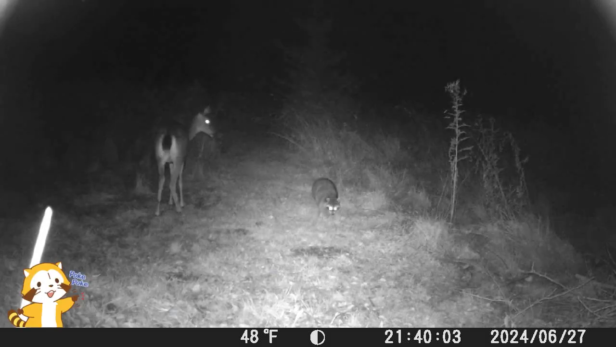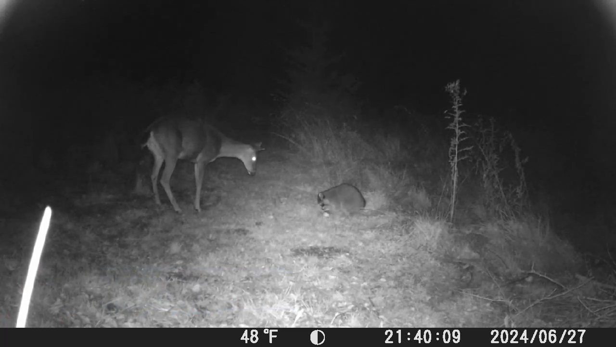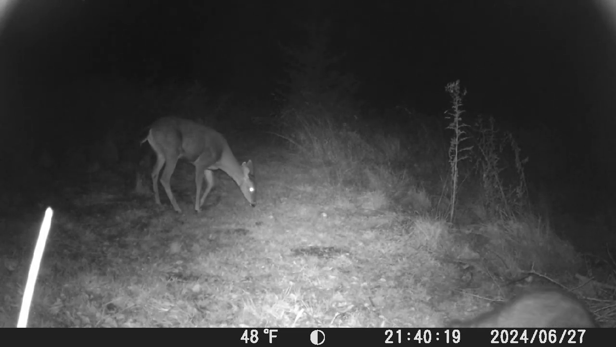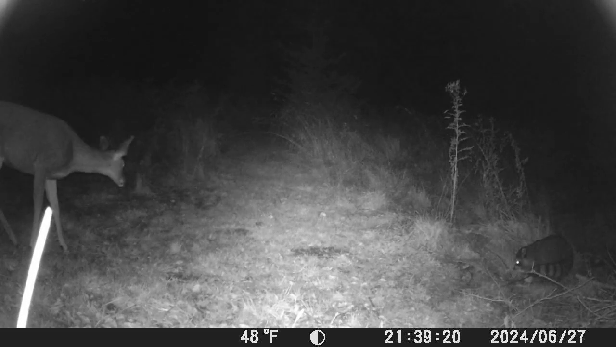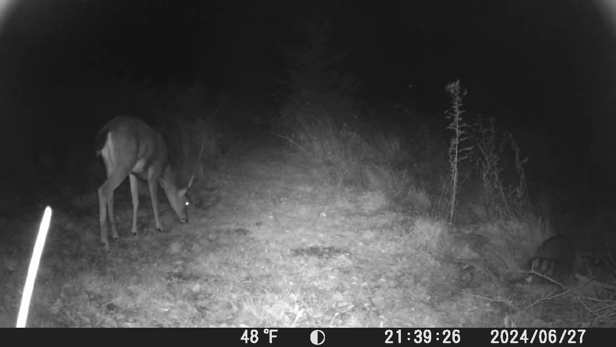So I caught this here about three, four weeks ago. The raccoon and the deer were hanging out together. So coexistence is possible, as you can see there. I thought it was cute to see the two of them there in the same frame. And then here you go, a second loop with the two of them. This time the raccoon looks a little more apprehensive as far as wanting to get friendly with the deer. But I thought it was cool.